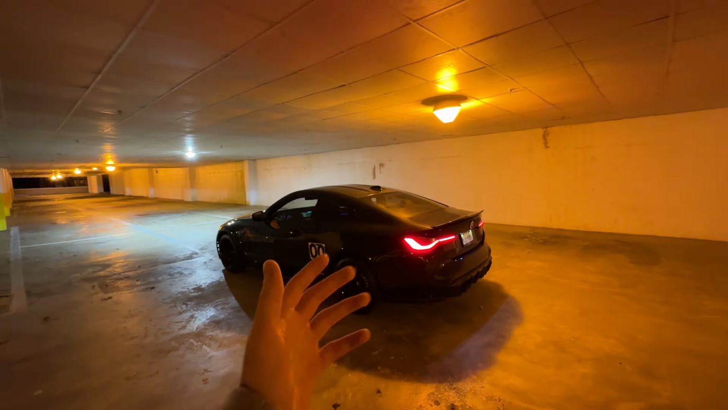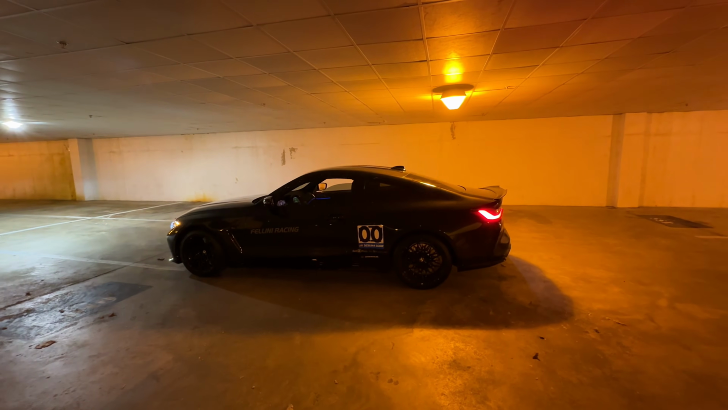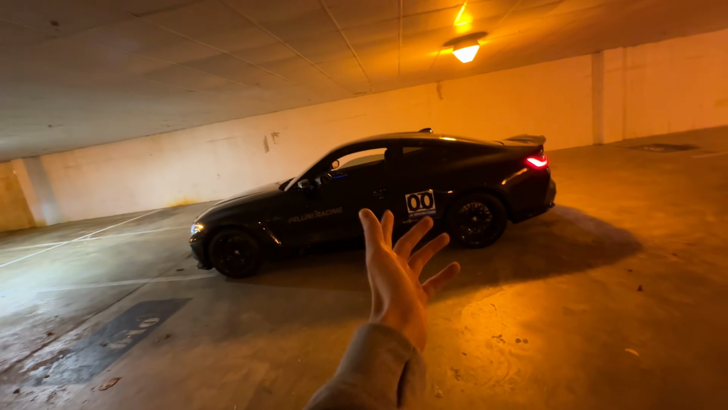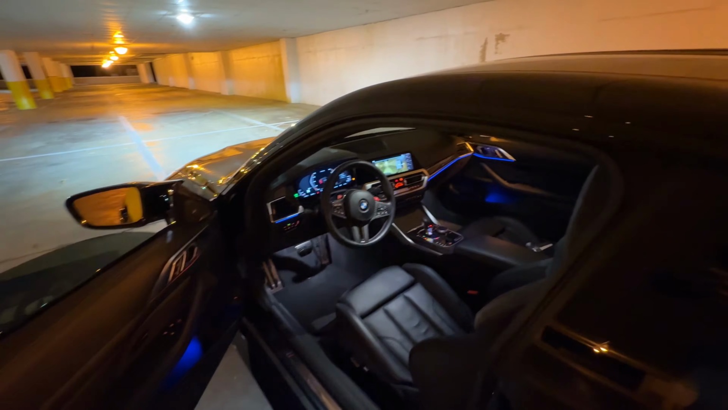I really love the silhouette of this car. It's a beautiful, beautiful silhouette. It's just like, I don't know, man. It might sound weird, but like, I don't know. Also, look at the sticker, it's different on this side than it is on the other side because the other one ripped off, bro. That expensive sticker. Here's the interior.